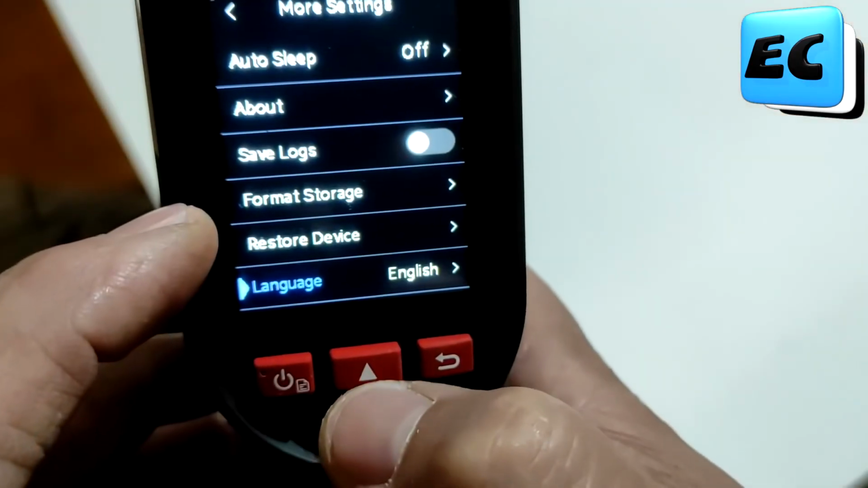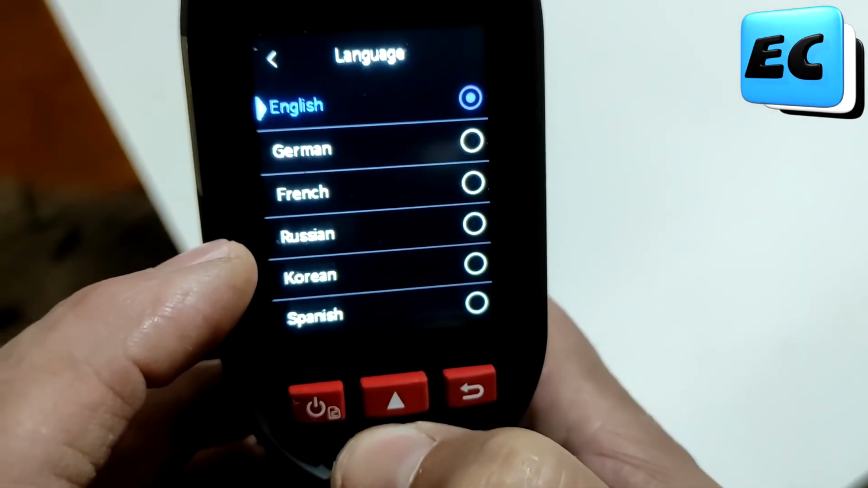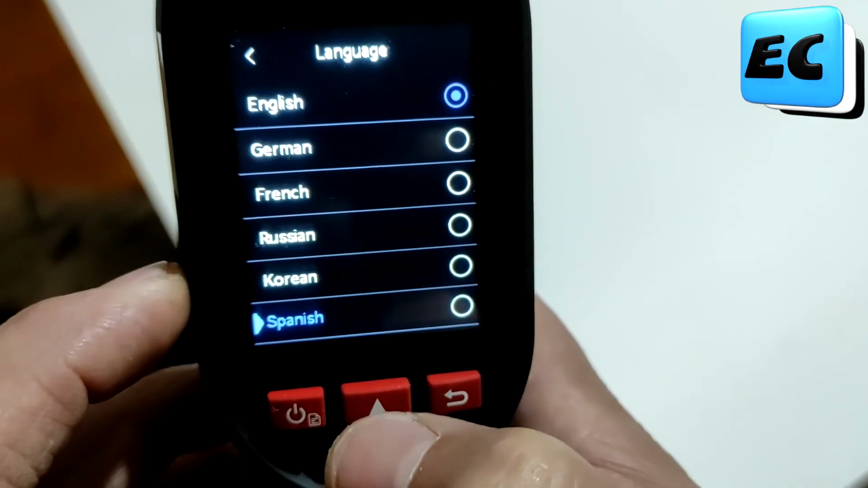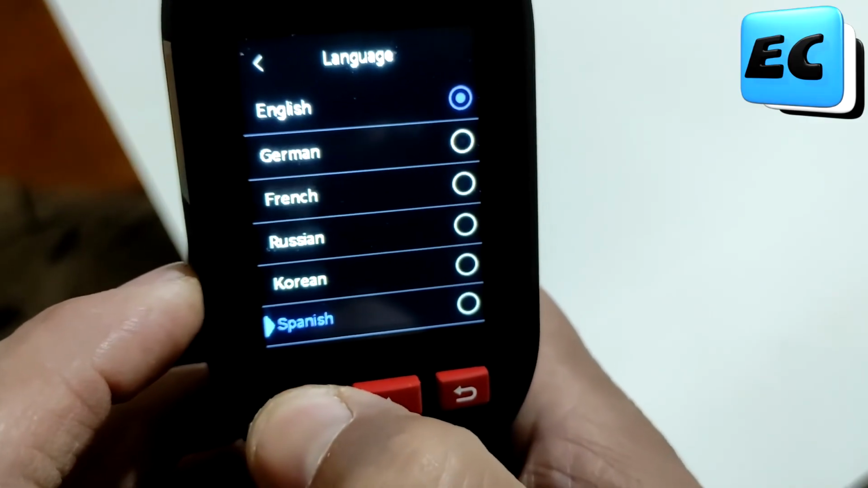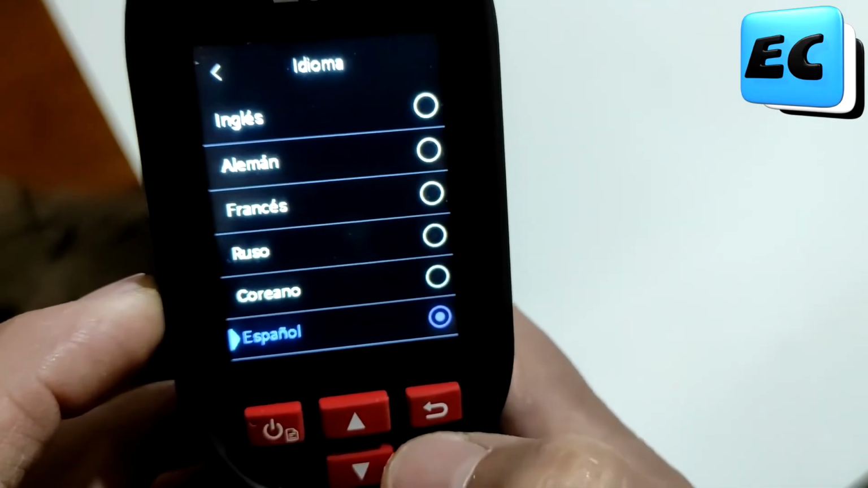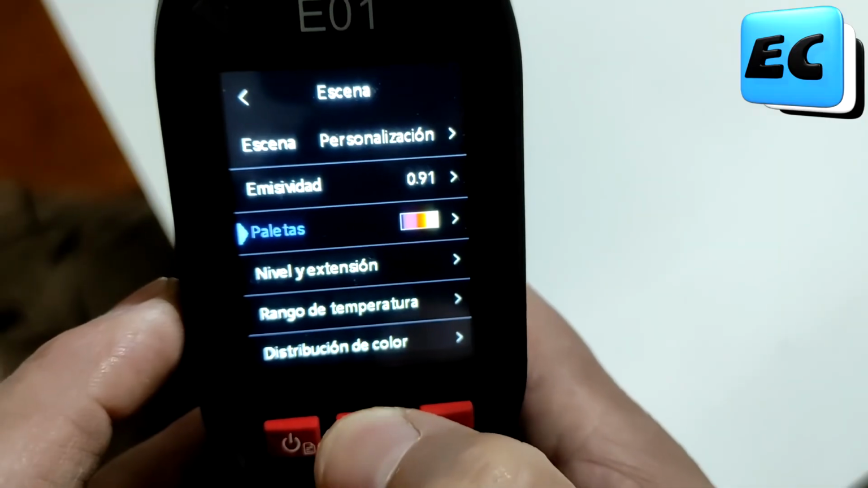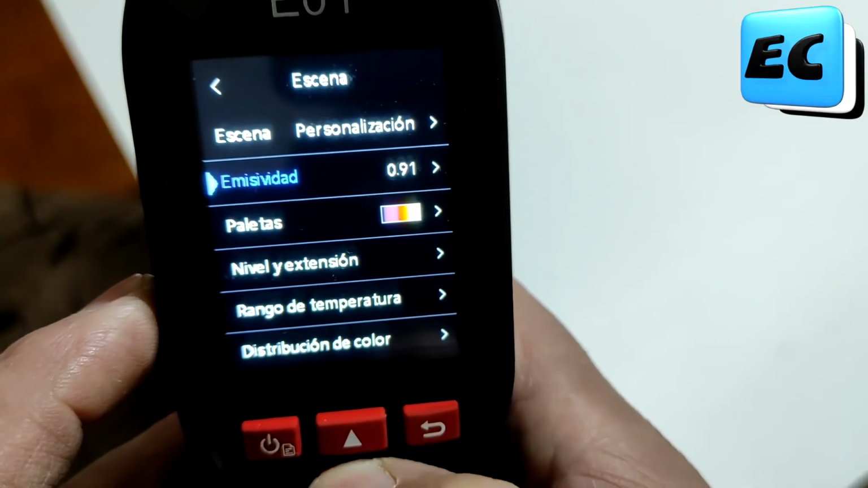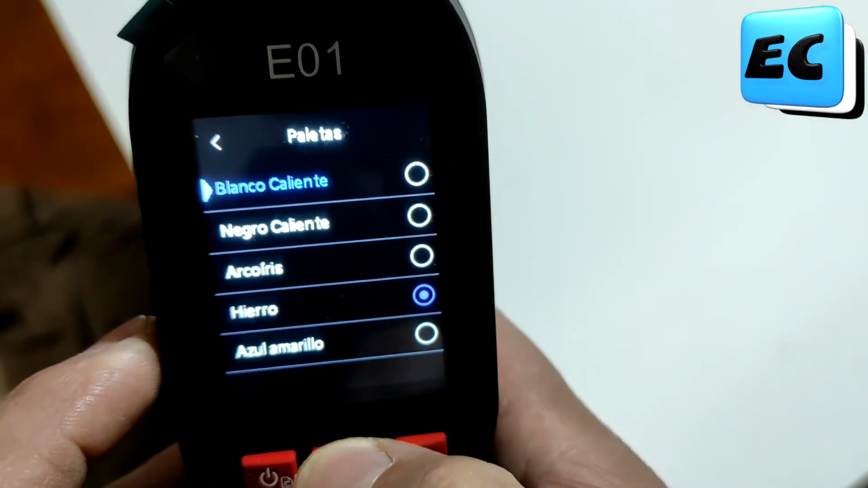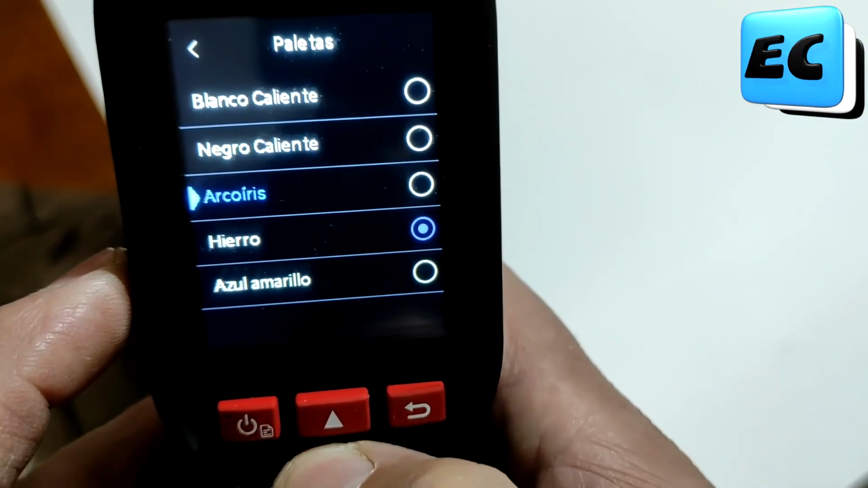In the options menu, you can choose the language. It comes with many languages, and it also has many more options to choose from. Various color palettes, temperature ranges, automatic temperature measurement mode, and measurement distance. Honestly, the menu is very extensive and very easy to operate.